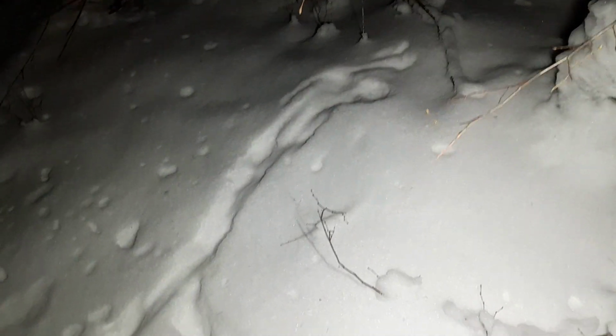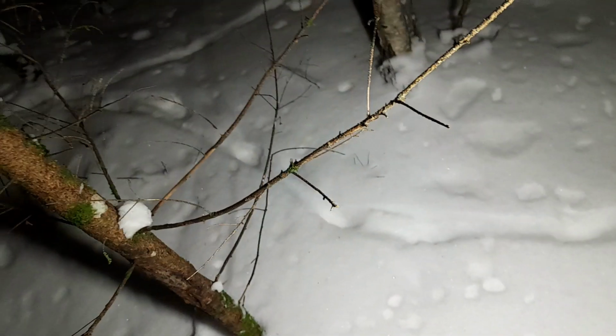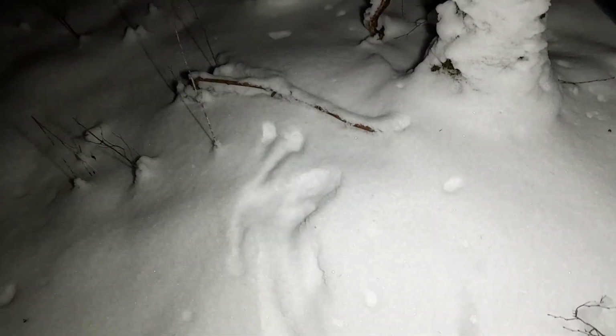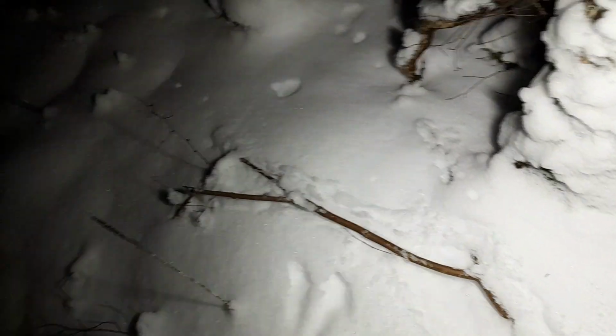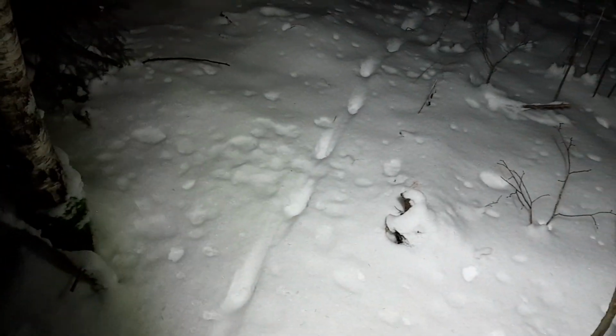As we see, they went here and turned around. Why did they turn around? What happened? Well, I don't know. They continue moving over here. Then we got tracks to this side and tracks over there. Which I'm not going under those logs, so let's follow this one.